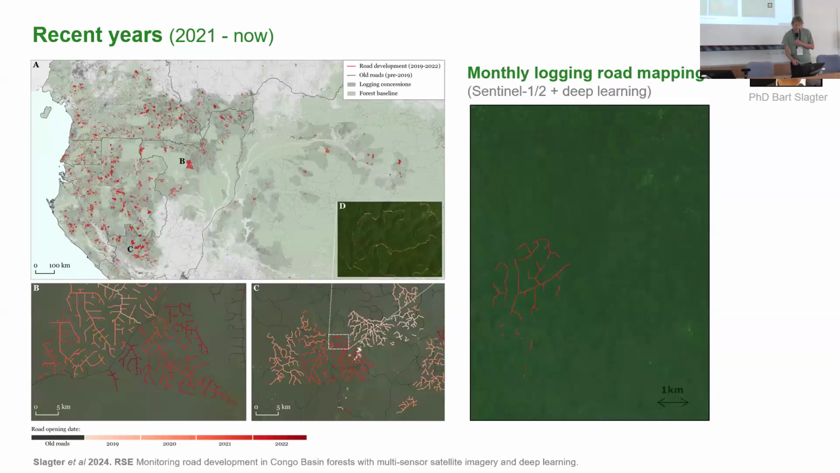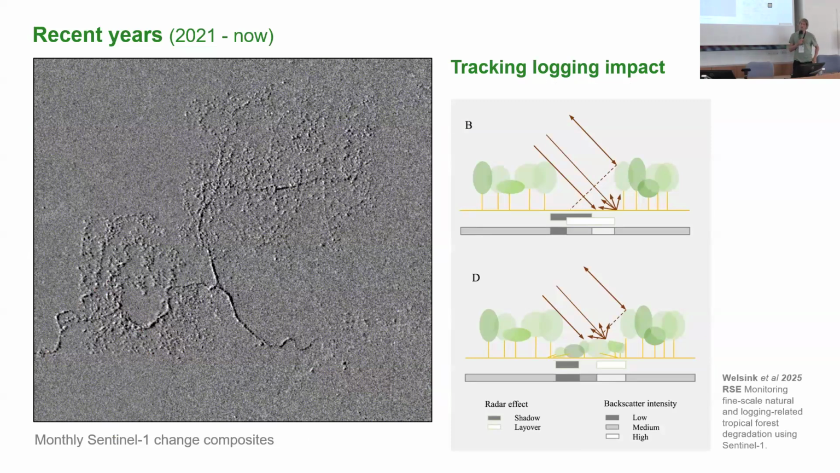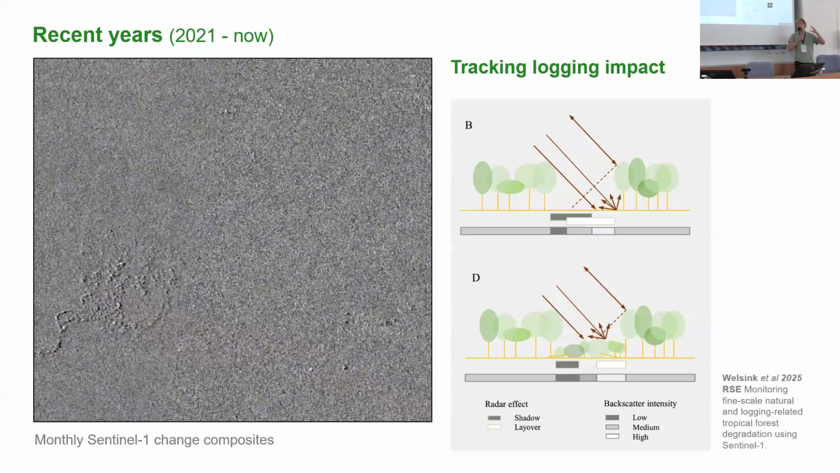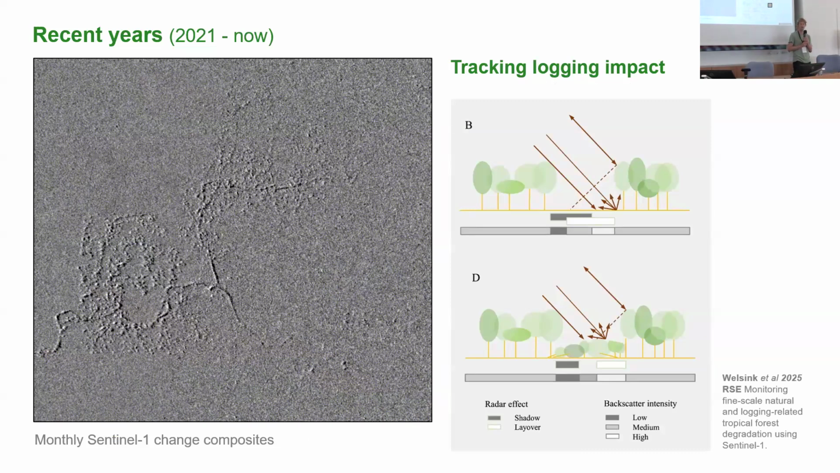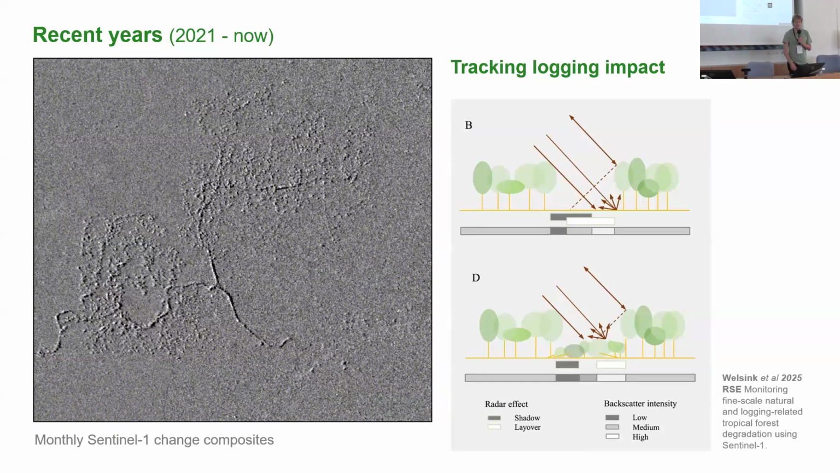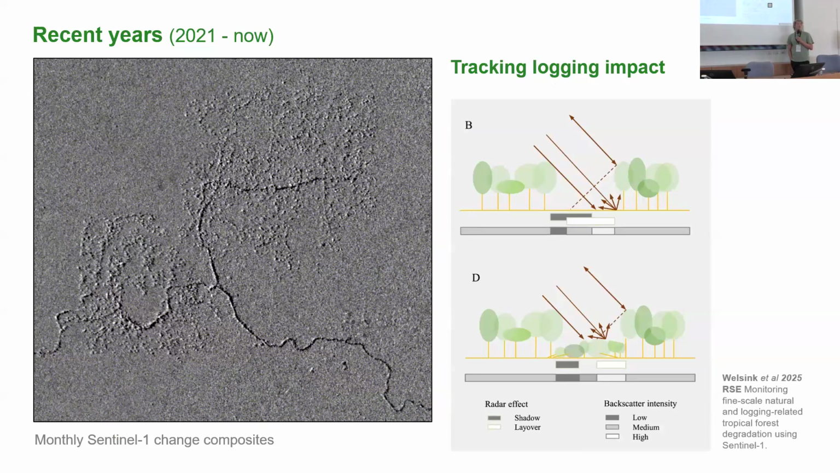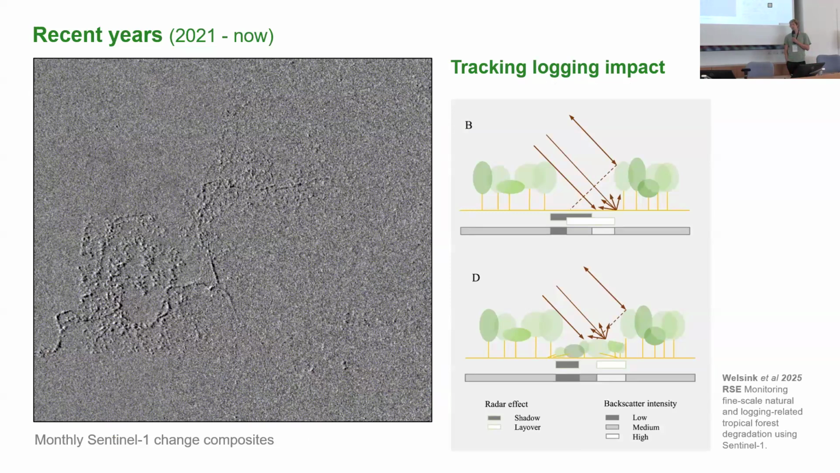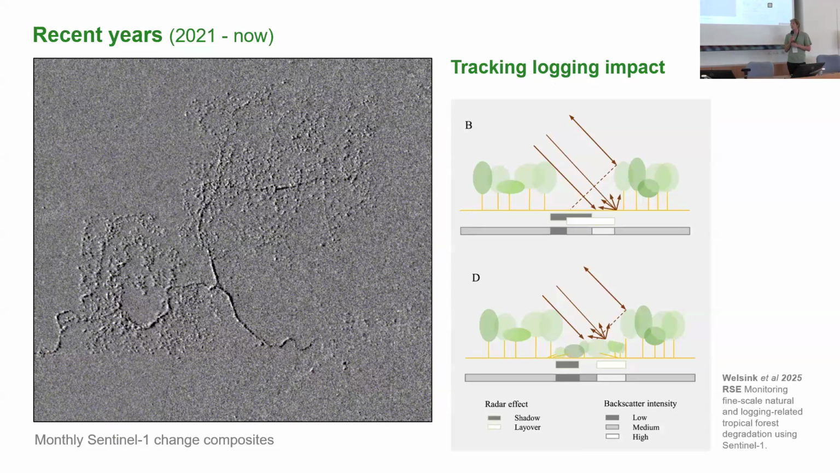But why do we want to? Also, I skipped that slide. Tracking selective logging is very important, because illegal logging activities globally are about 15 to 30%. In some countries, it's up to 90% illegal activities. But selective logging is not just illegal. If done sustainably, it's one of the best ways to respond to the demand for tropical timber. So we shouldn't always see it as something bad. It's also a good thing, selective logging.